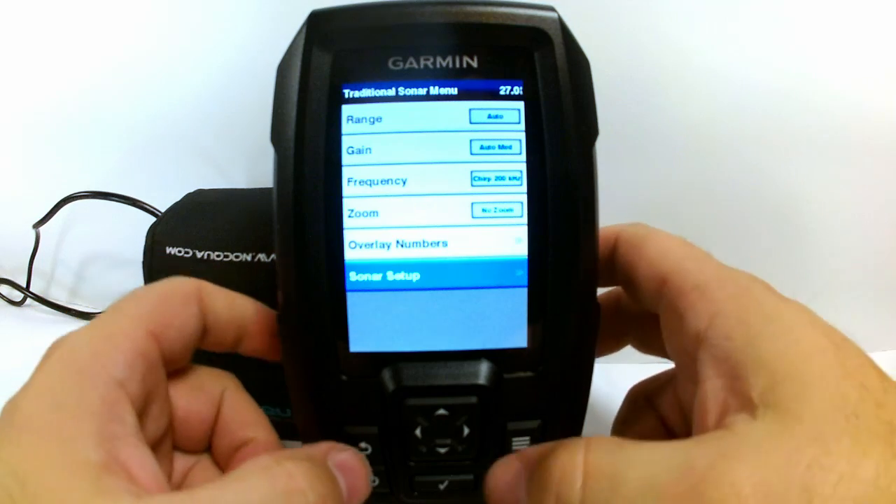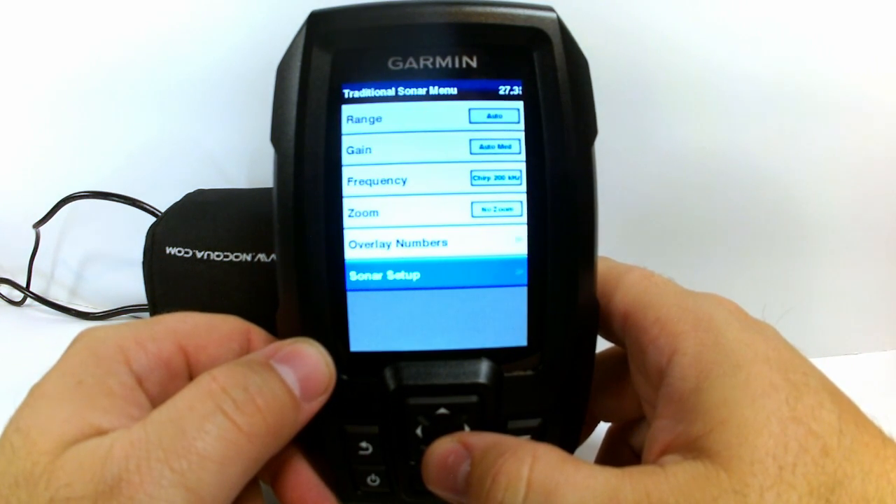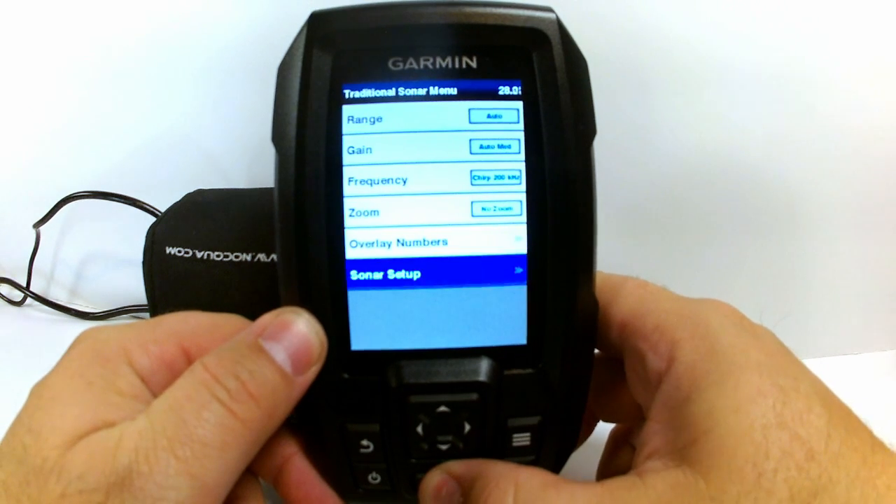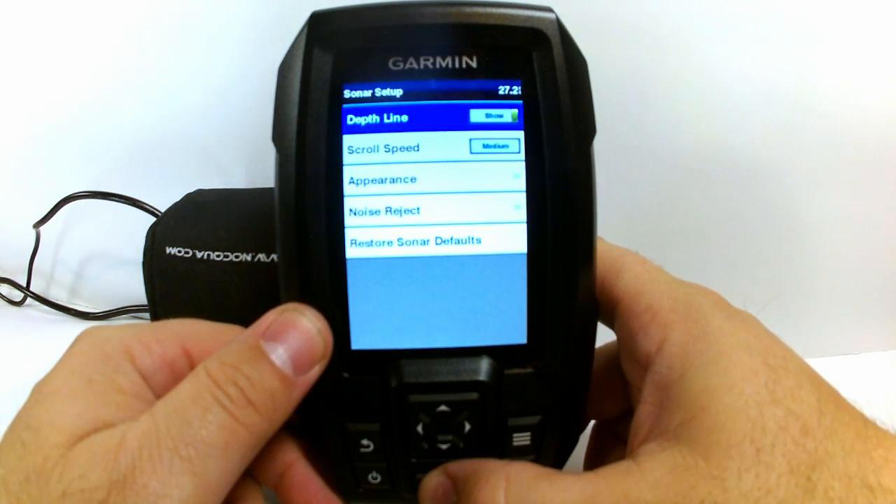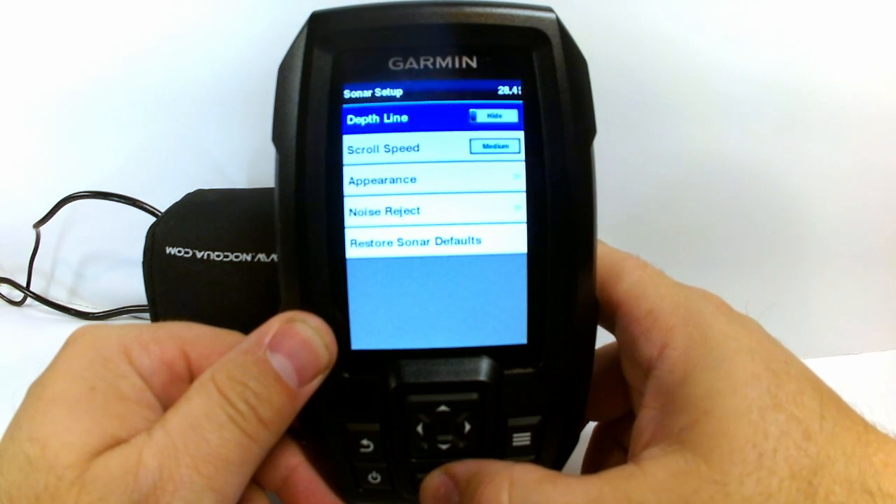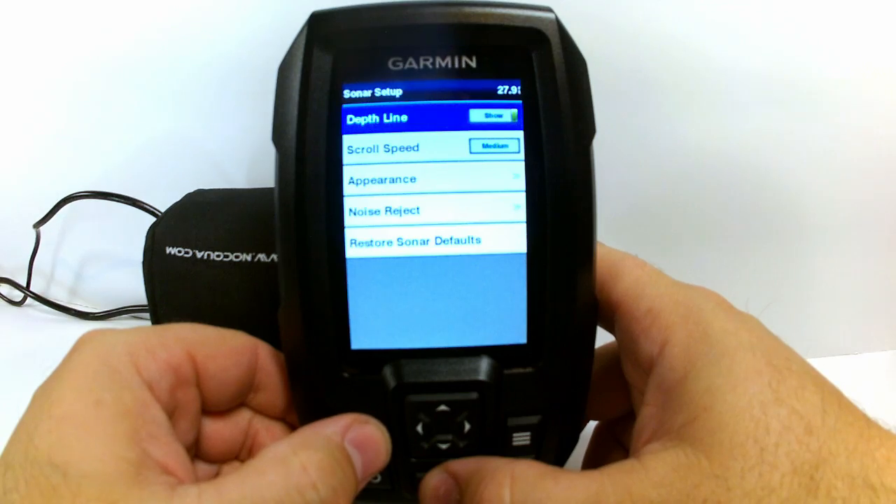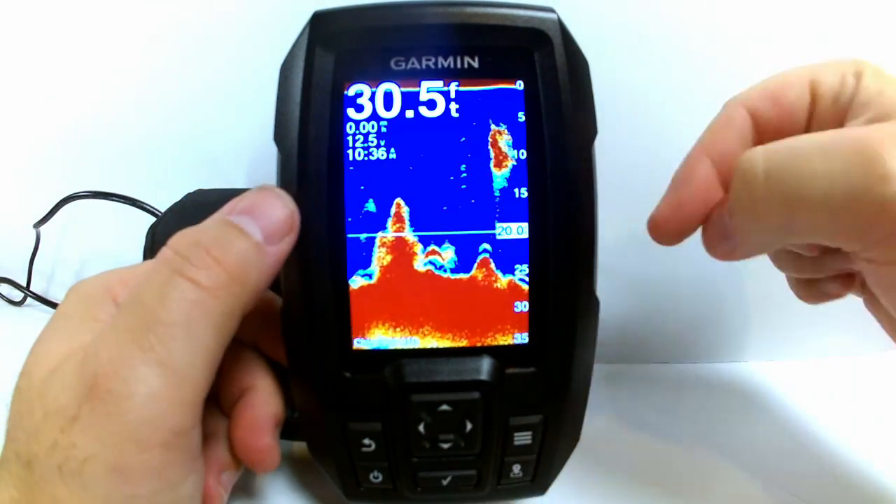Alright, under the traditional sonar menu, the next feature is the sonar setup, and this is where you're going to go to customize the view of the sonar, as far as to what your taste might be. One option here at the top is to show a depth line, and you can turn that on or hide that, and all that's basically going to be is this line right here.